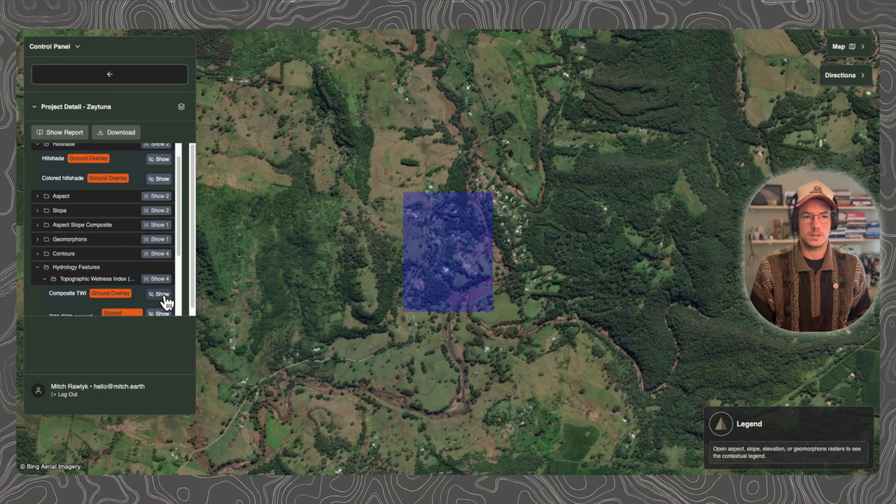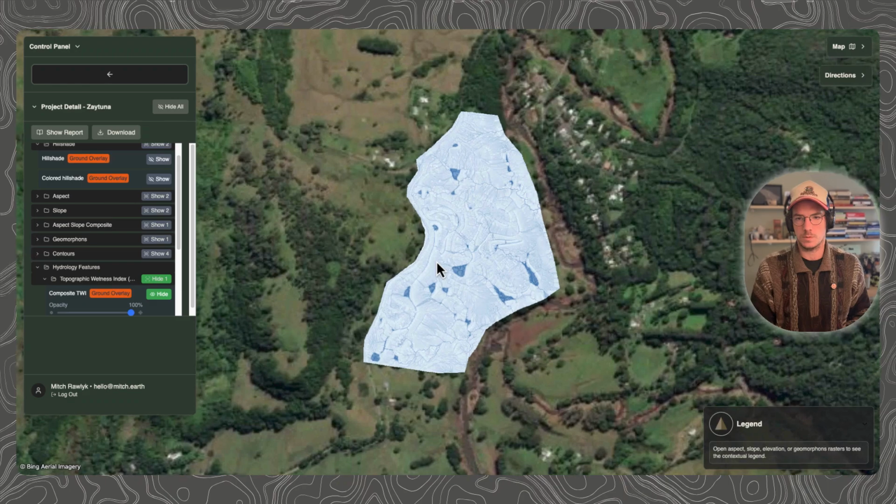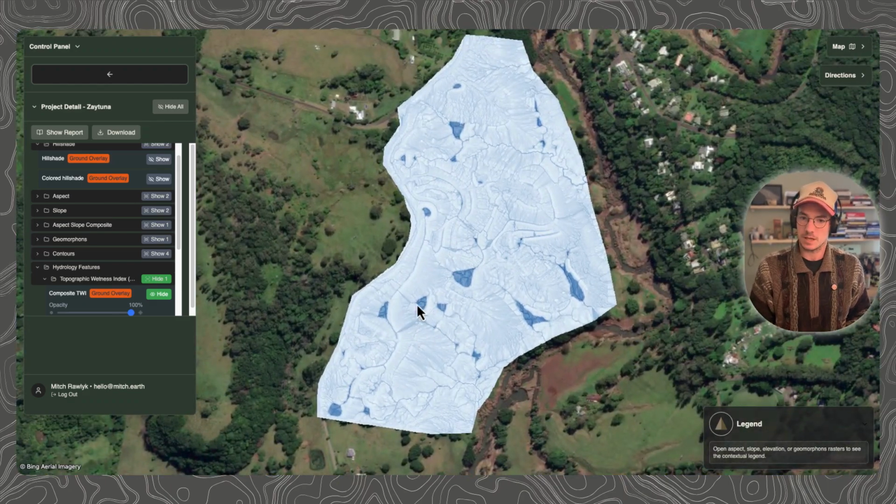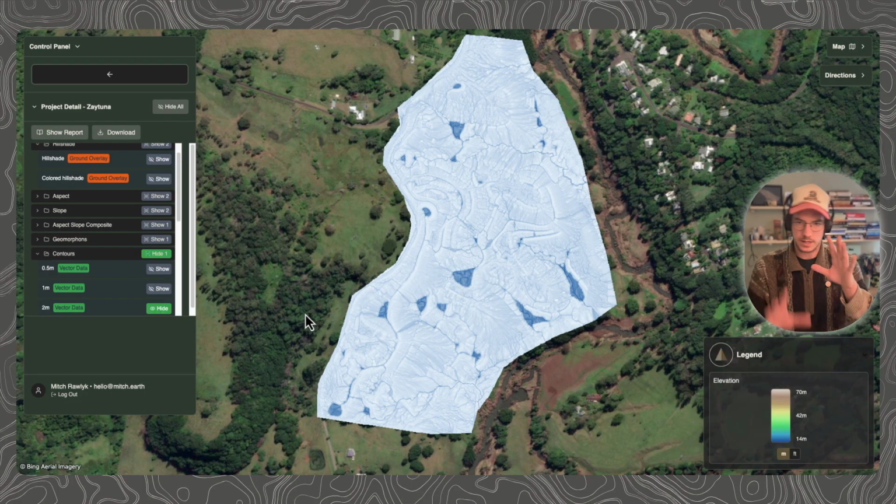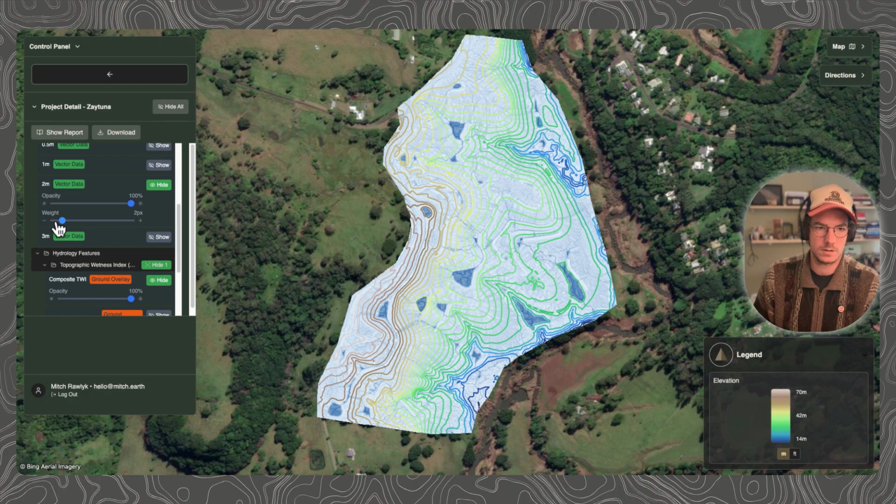And so we'll put on the topographic wetness index here. And right away, my goodness, what a difference is present. I'm also going to put on contours here because that's going to help situate all of these in elevation, so to say. I'm going to change the weight of the contours down to 1 pixel here. Maybe even change the opacity. I'll just have to reload.